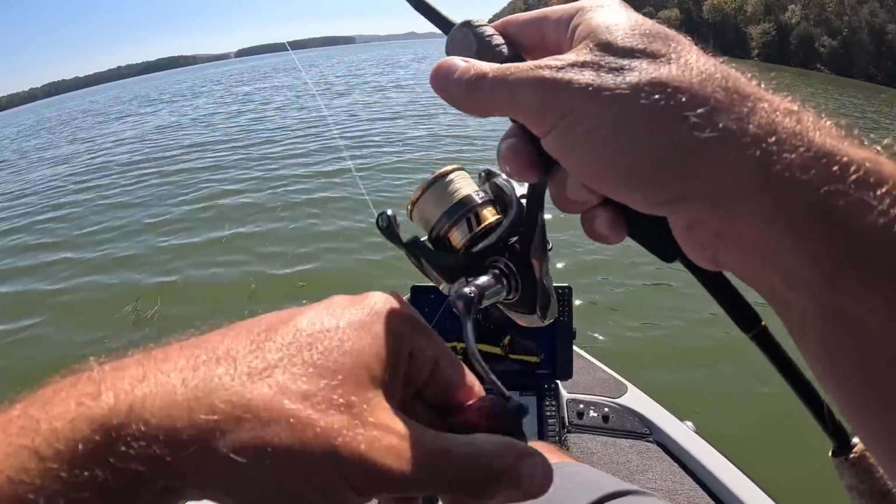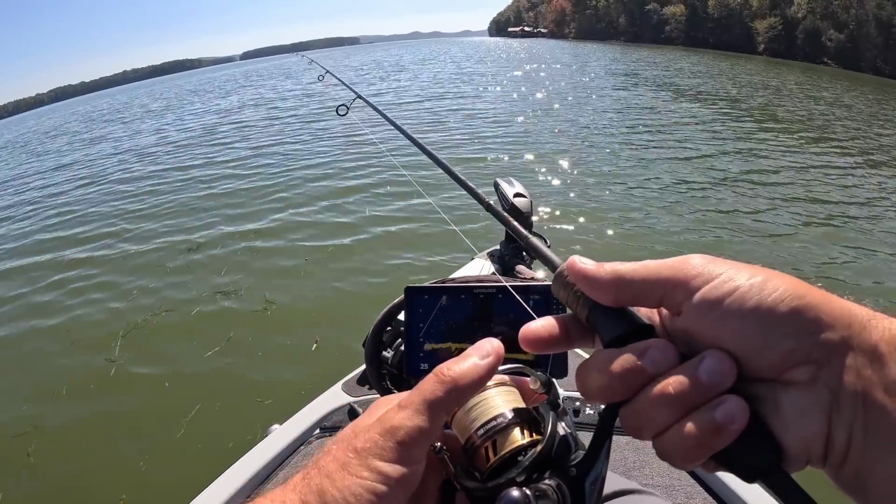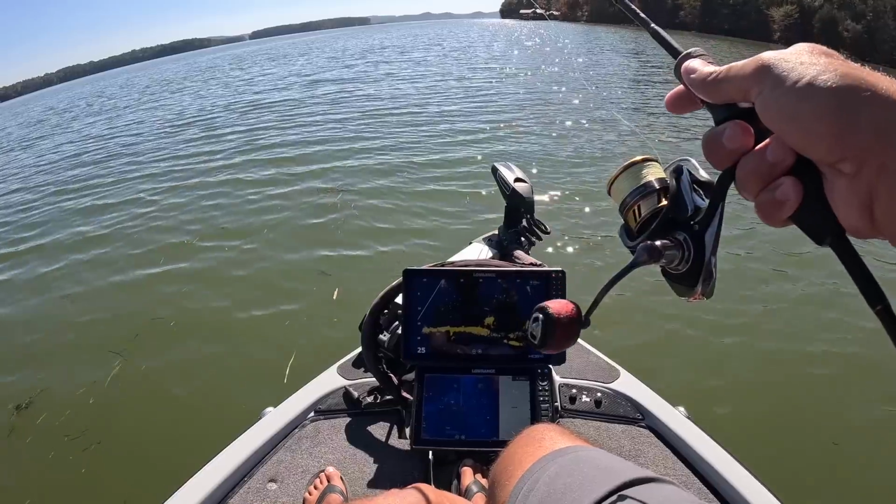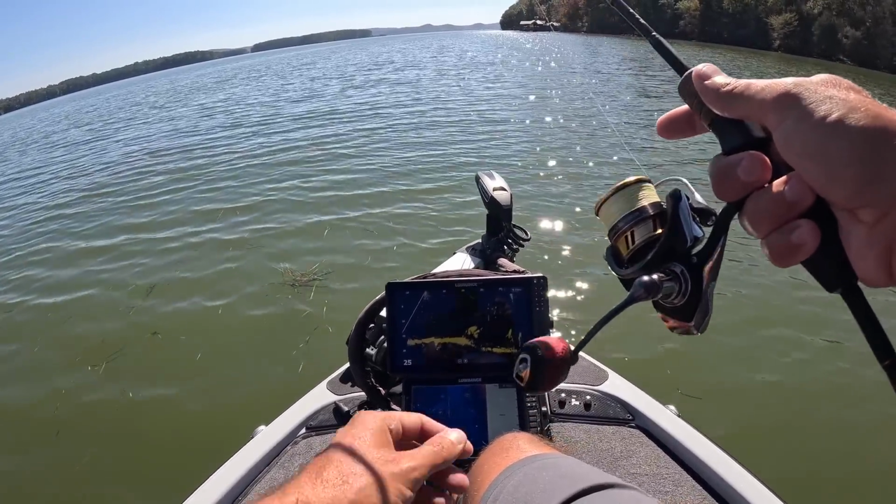A lot of these fish are sitting down under these stumps and stuff, so you got to remember, down there in 18, 19 feet of water, it's pretty dark down there. So you want something that those fish can see, and you want to call them out.